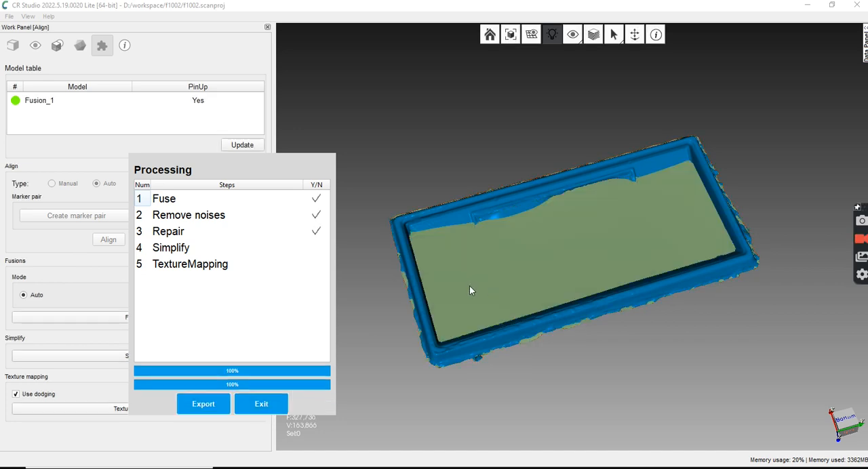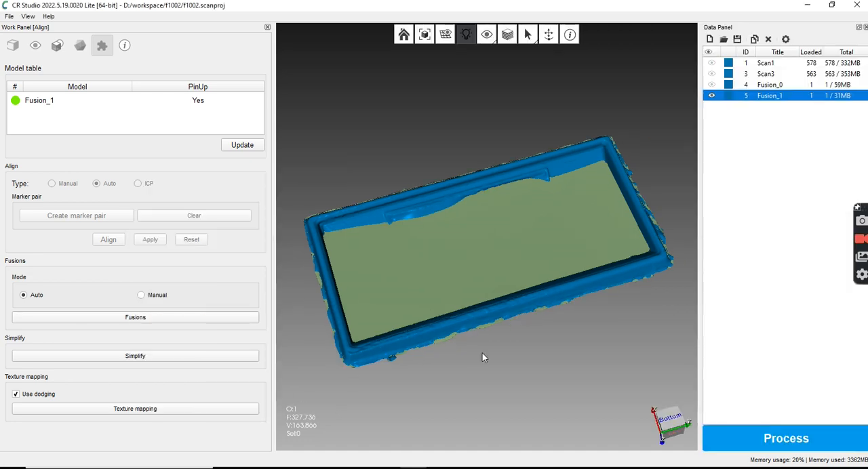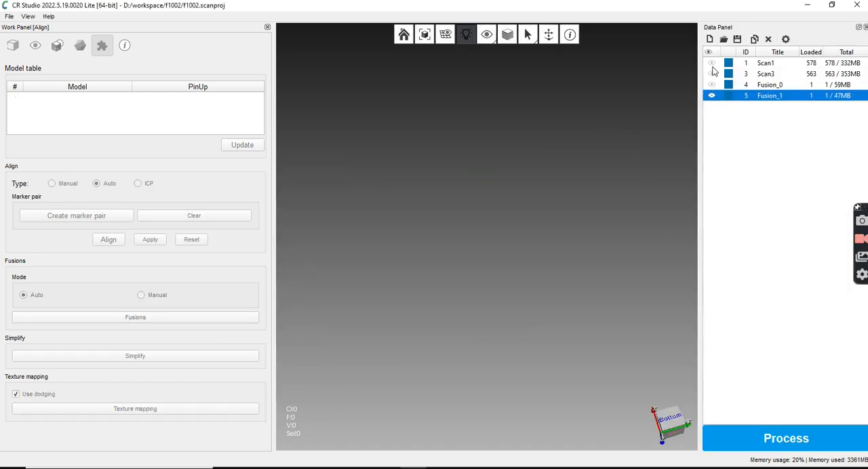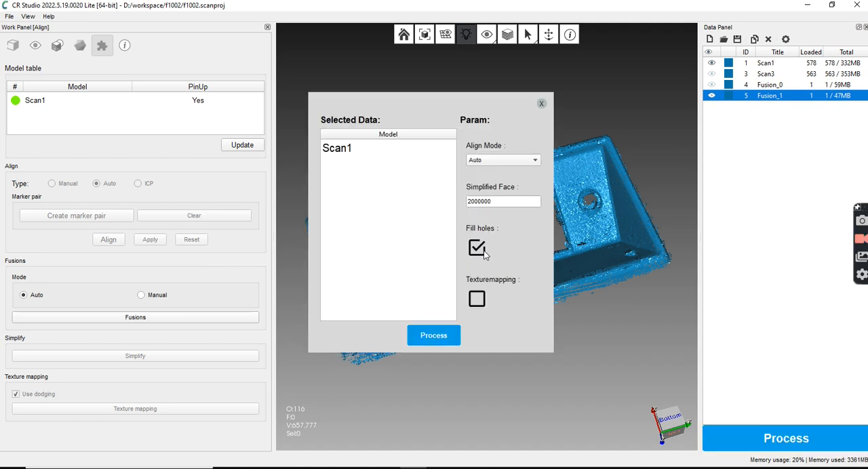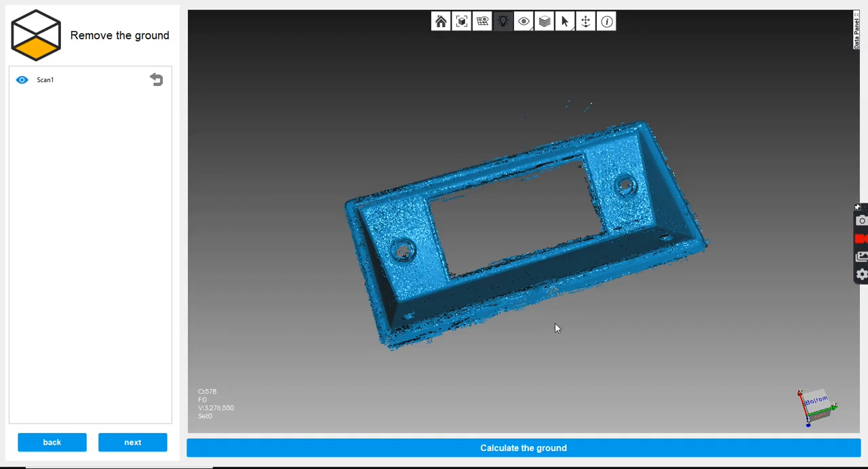And now, oh, you know what I did? I filled holes. So don't fill your holes, people. Process. Hate that that's always on. All right, let's do this again.